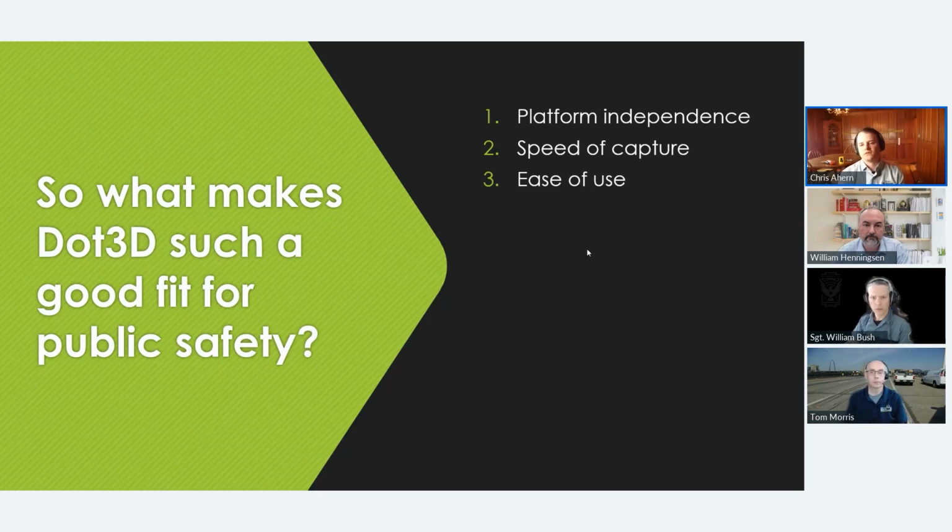Third is ease of use. So this is really important. We know that not everybody is a certified expert in 3D scanning. As you'll see today, there's a lot of potential in terms of where you can go with Dot3D, but it's also something you can really just pick up and go with. We're going to encourage that today. If you have access to one of these pro-level iOS devices, the best thing we can suggest is try it out and see for yourself that it really is as easy as it looks, and then it only gets better from there.